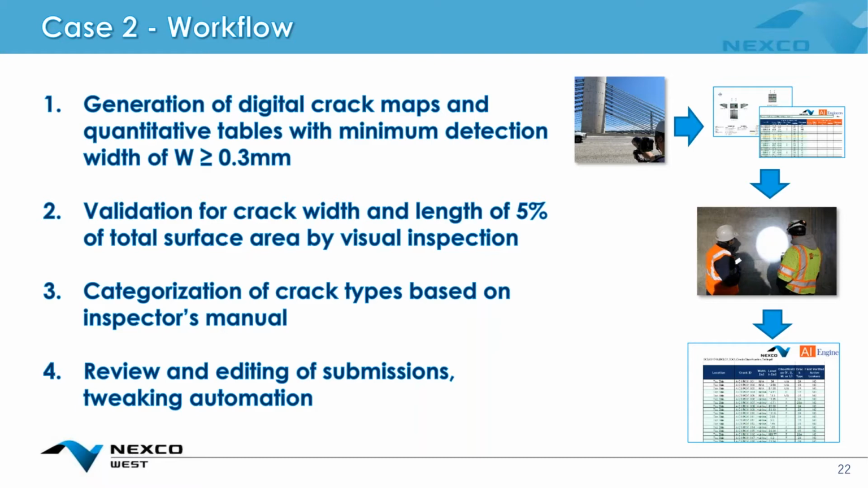We also needed to categorize the crack types based on the bridge inspection manual. These type classifications were based on what kind of structural crack we were looking at. And then we needed to review and tweak the automated crack detection functions we were using to make sure that it matched the previous year's inspection report to a large degree, and will be set up, as I was speaking about before, to look at the progression of future year reports, making it comparable to the 2021 inspection.